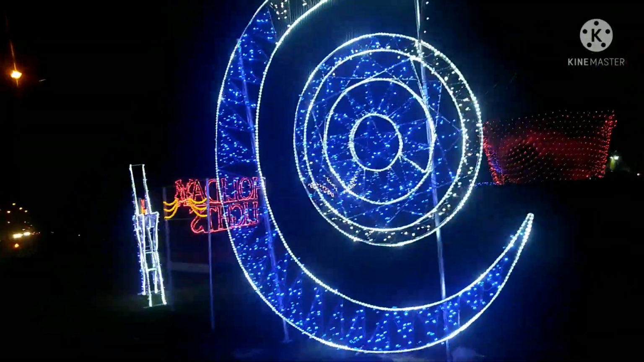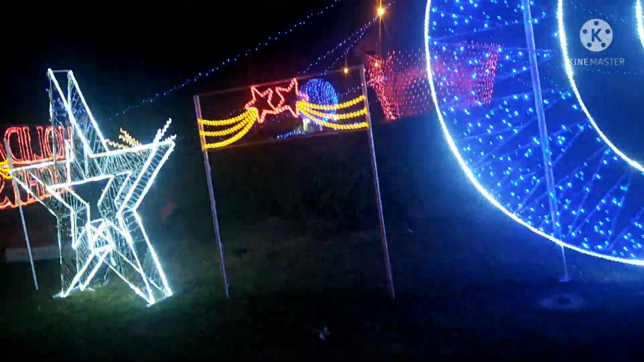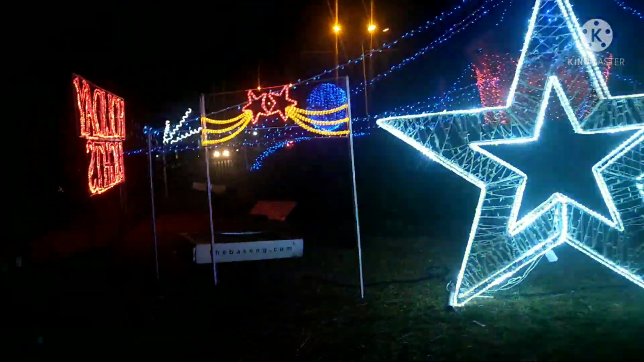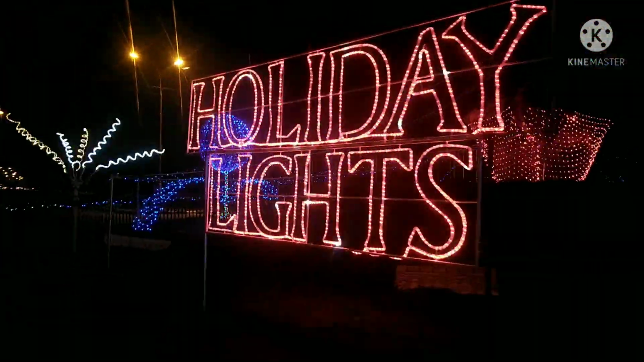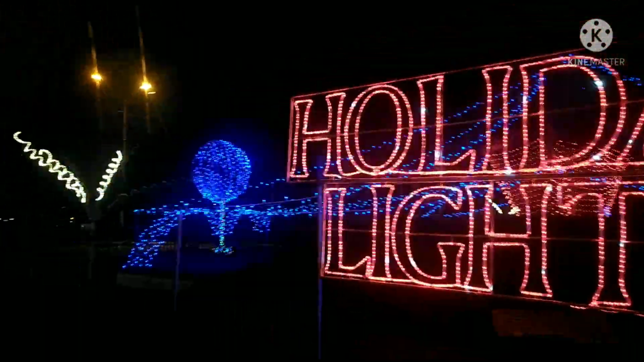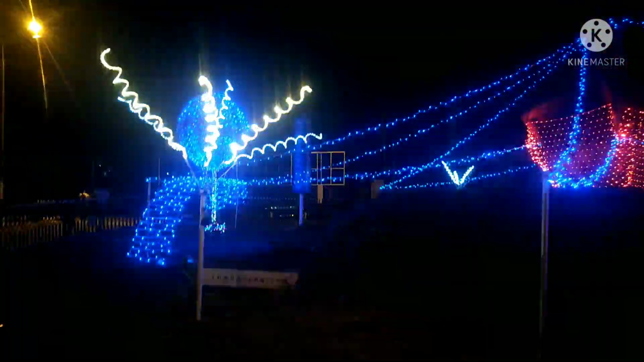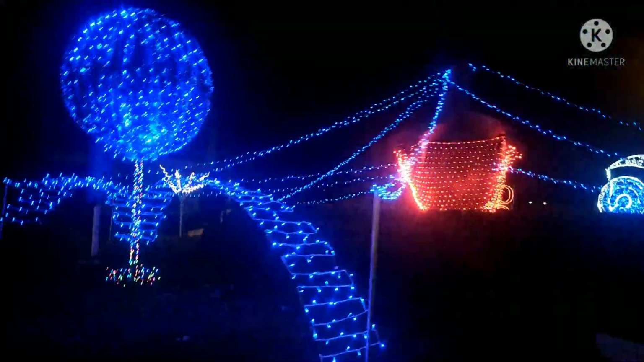We are going to take you on a drive around the city of Enugu at night. It's past 10 on a Monday like this, and we want to take you on a drive to show what Enugu looks like at night. We are starting this drive from Ogui Roundabout, where we have our beautiful decoration. I'm so excited, I'm smelling Christmas already. We'll take you through New Haven, Cubana, and then we're going to end at Unity Park.